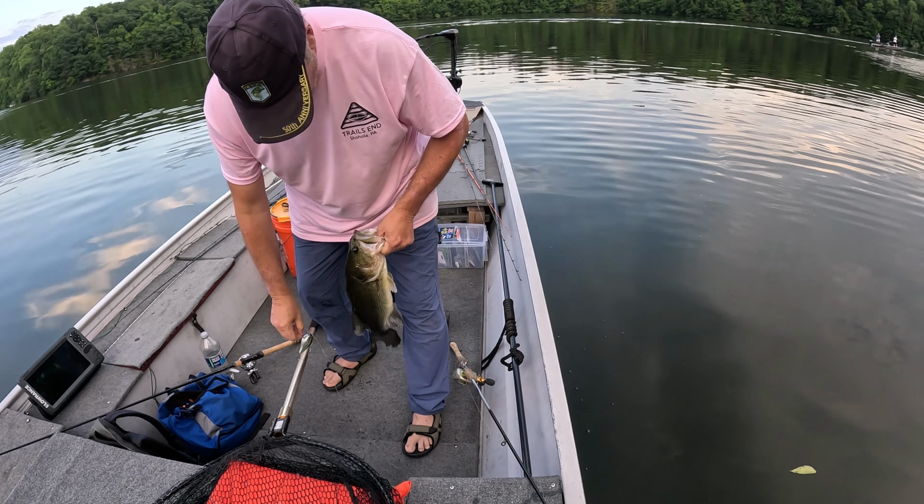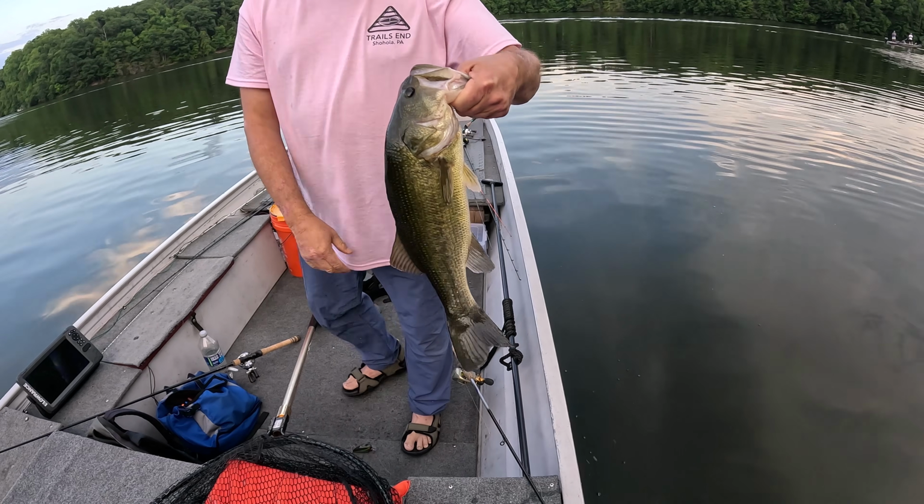Well, we had to throw the kitchen sink at him, but we caught one. He's skinny. He's not going to be big enough.